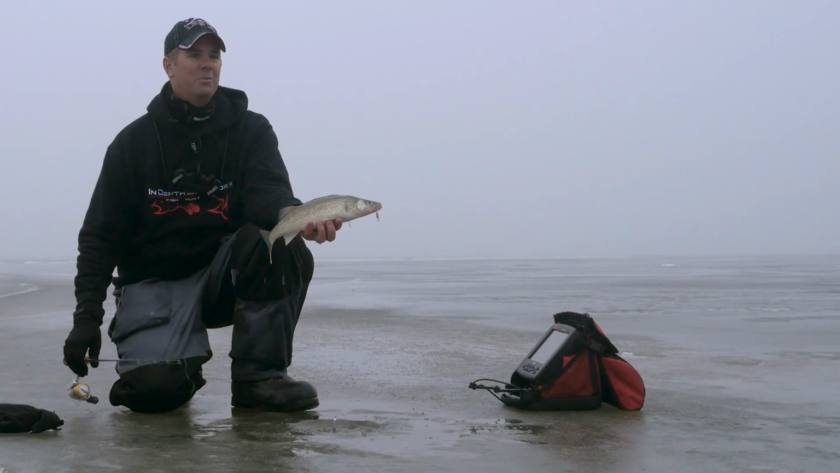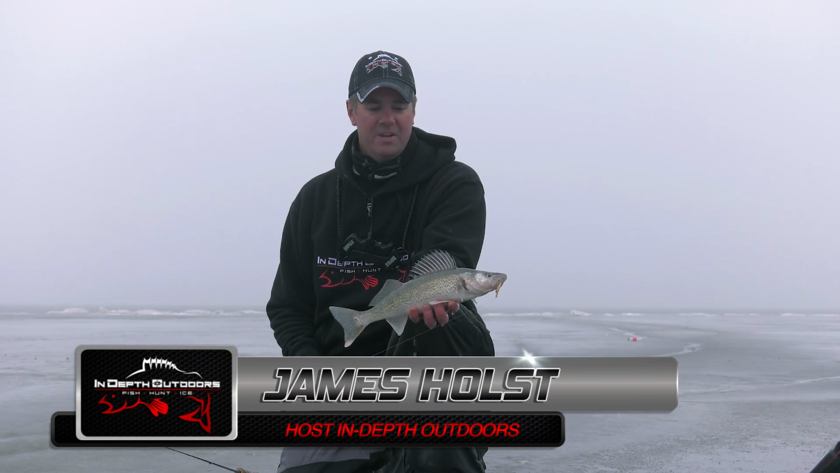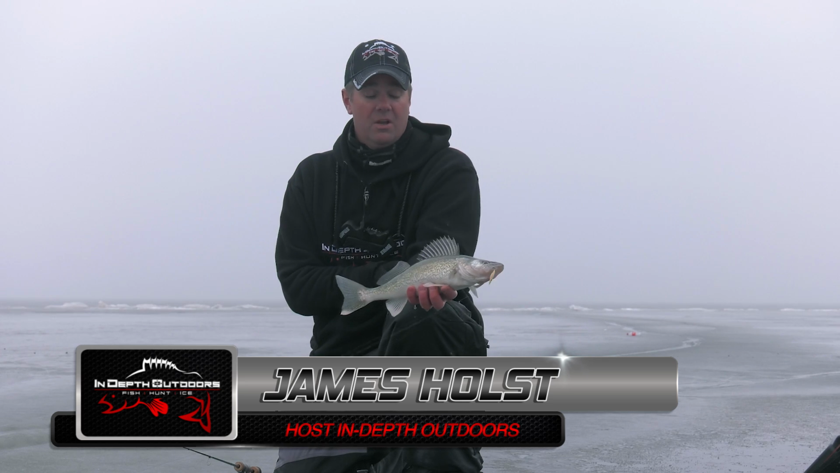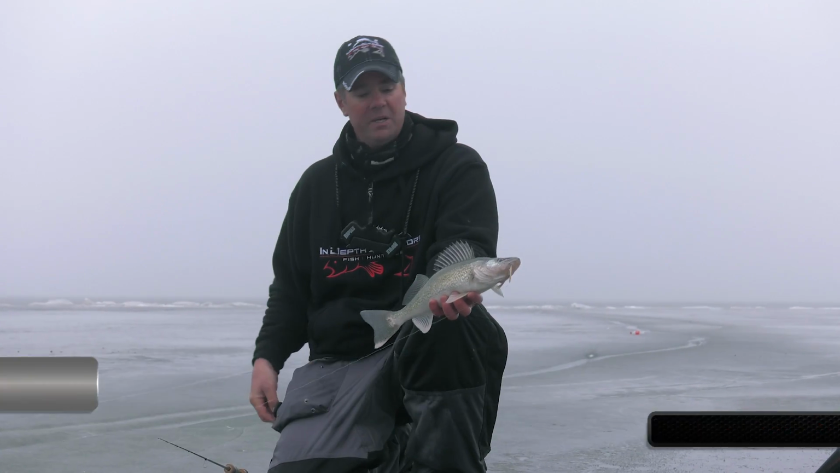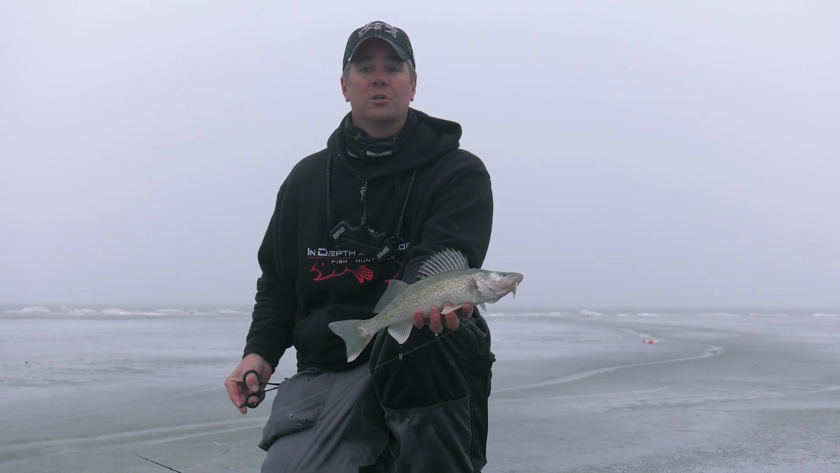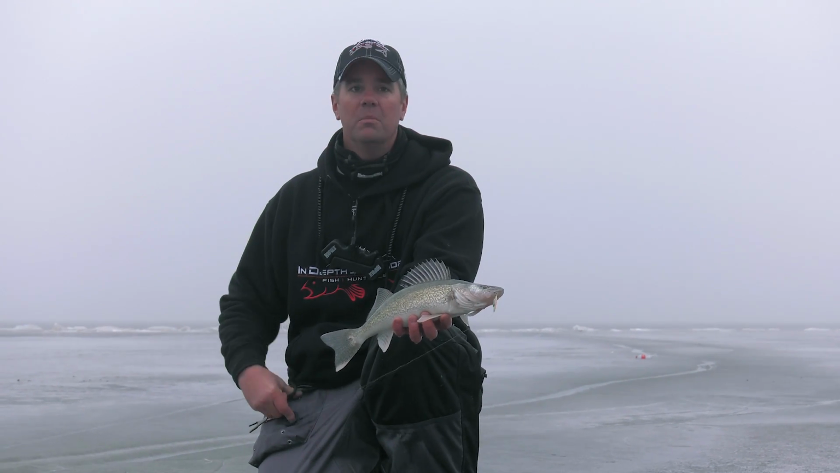Now that we've got these color patterns kind of figured out, I think we're going to be on fish consistently today. You know, not a giant fish, beautiful eater walleye. If I catch fish like this all day long, midday, I'm a happy guy. So very often we get out here on these walleye bites and it's an early and late kind of deal. It's certainly not bright and sunny out, so that's really keeping these fish active here midday.